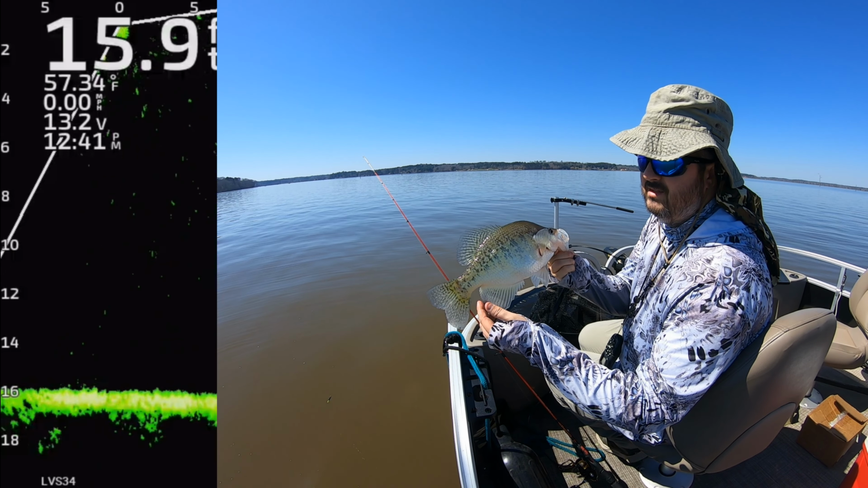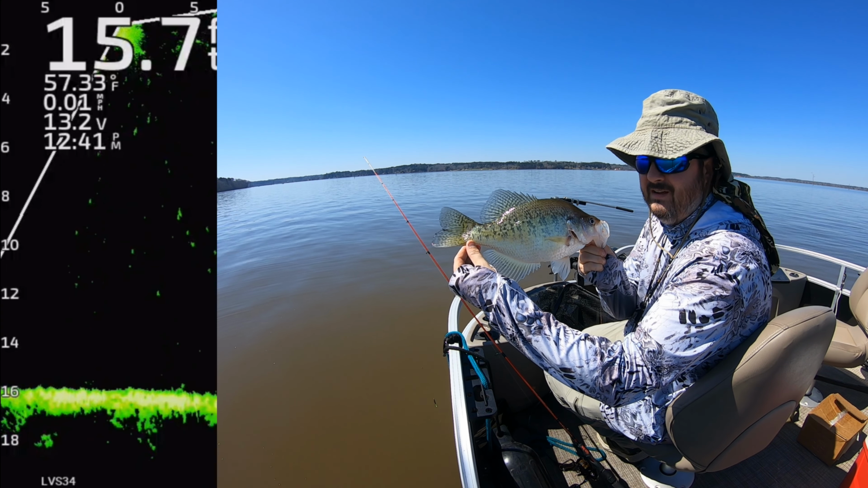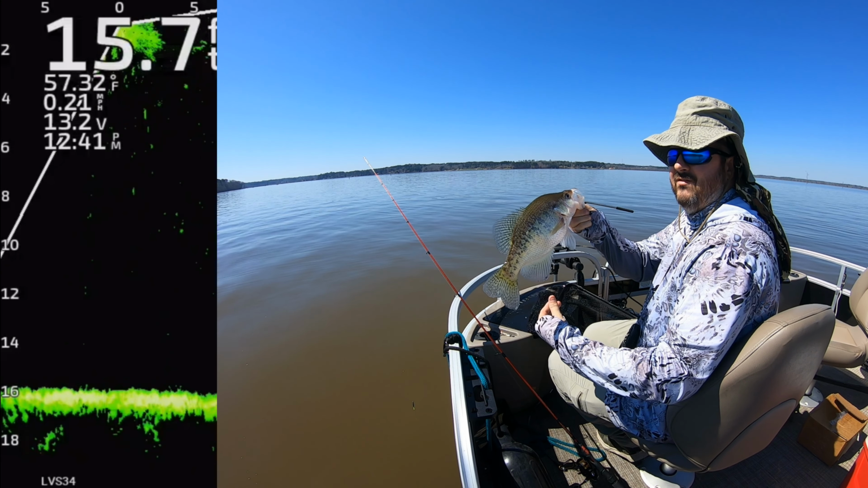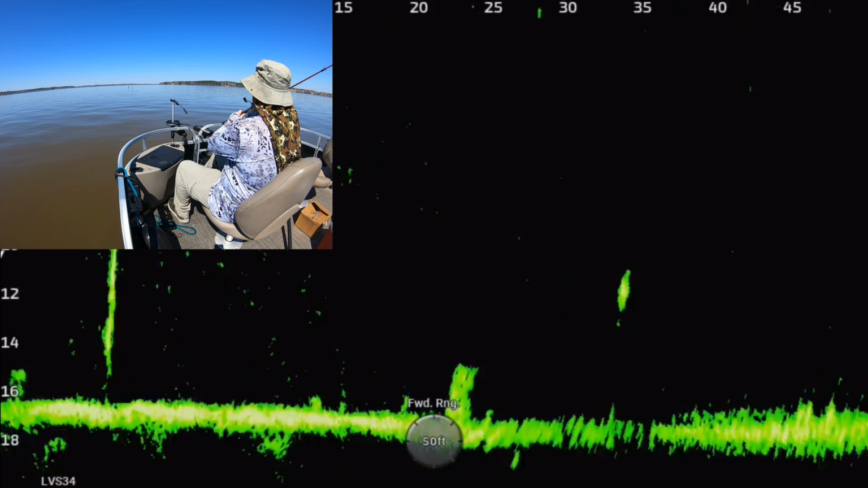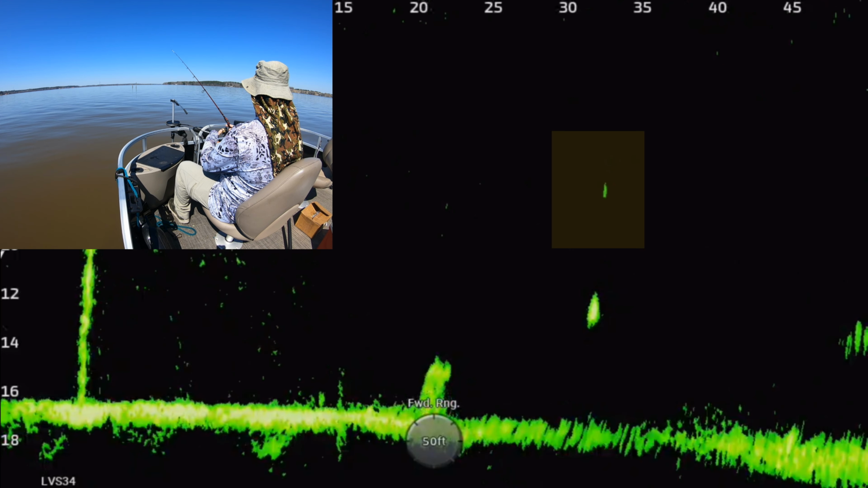Look at that. This is 14-inch crappie number 4. Number 4 of the day. I said I can't find the small ones. I hadn't figured it out yet. I didn't associate that fish being lower in the water, and so I hadn't figured it out in my head yet where they were.